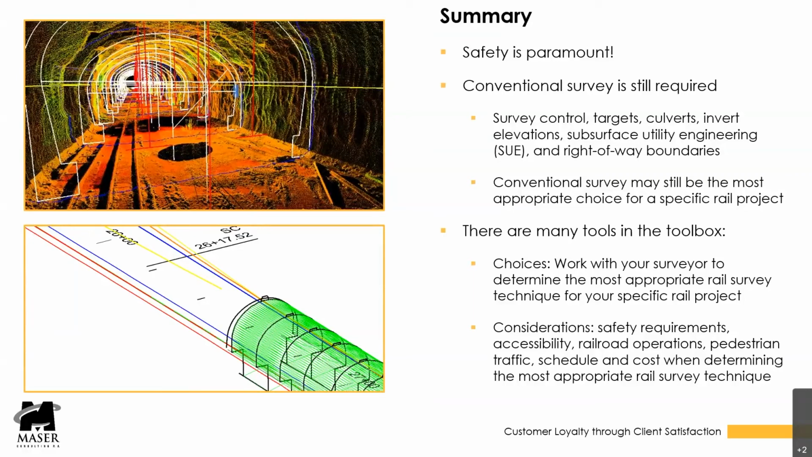So in conclusion, there are many tools in the toolbox for surveying railroads and their stations and all the rest of the infrastructure related to it. You've got to work with your surveyor to determine the most appropriate rail survey technique for your specific rail project. You might use a combination of all, or you might just use one, whatever is the best, cost-effective, and safe. All of those things need to be considered in your survey.